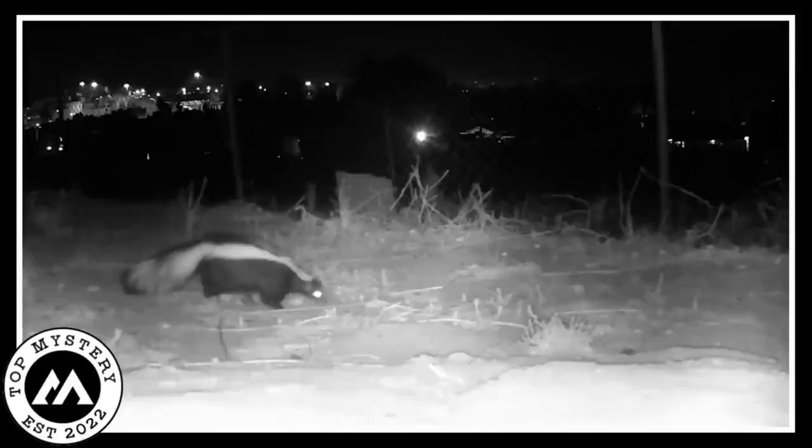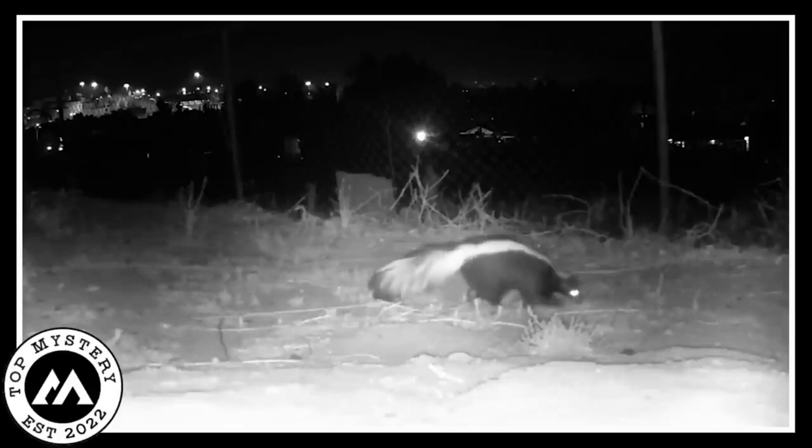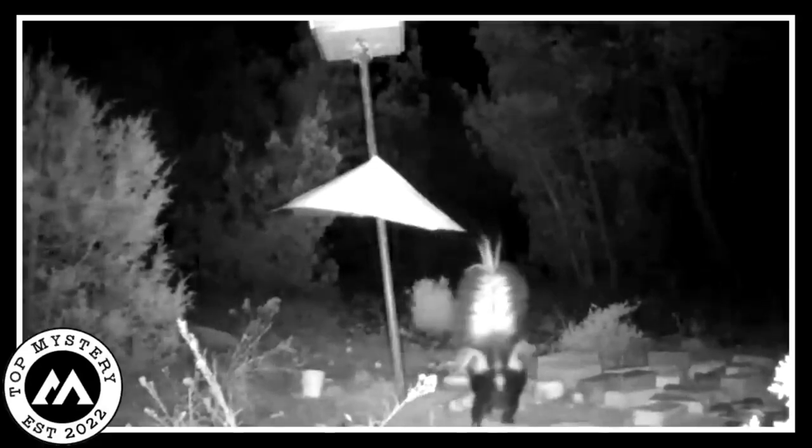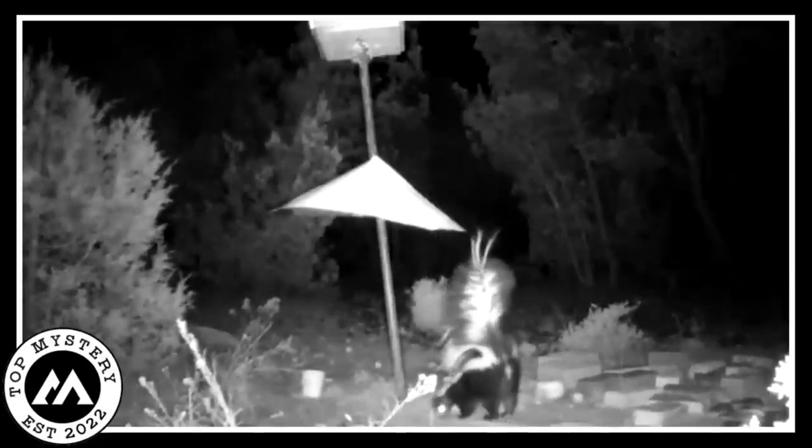The forest with tall trees and soft whispers became the skunk's quiet stage. In the end, the trail camera caught a quick look at this furry friend in the mysterious dark, giving us a magical memory of a night when nature's secrets unfolded right in front of us.